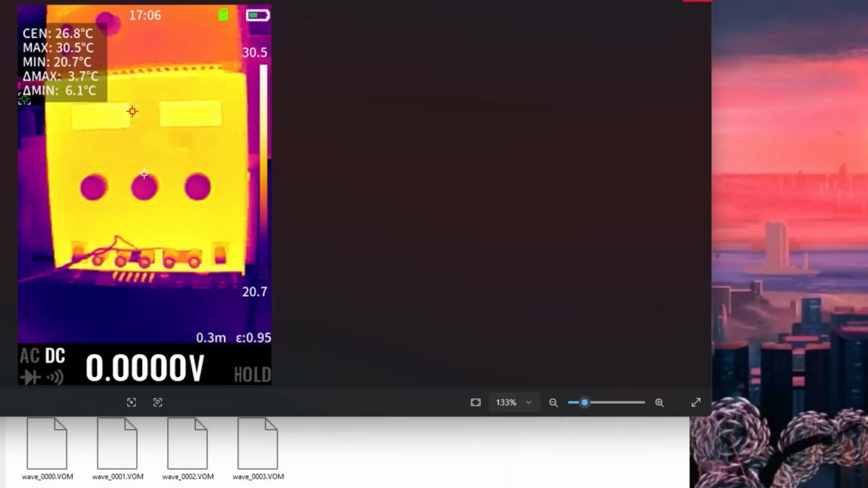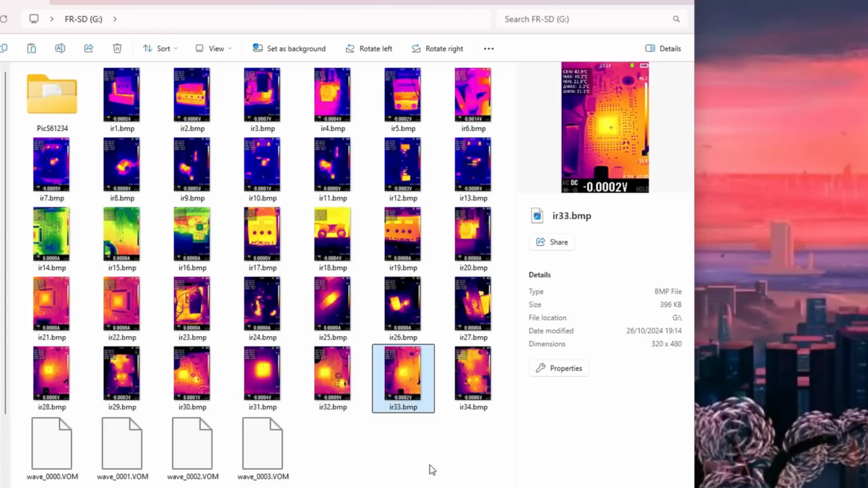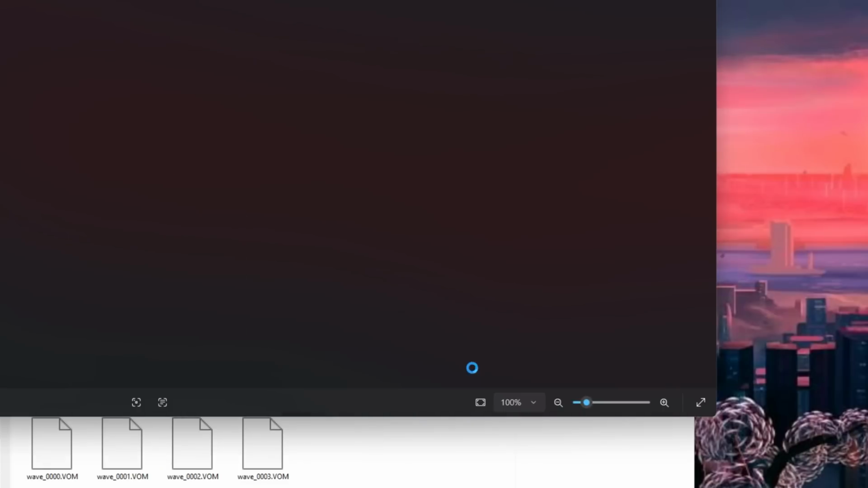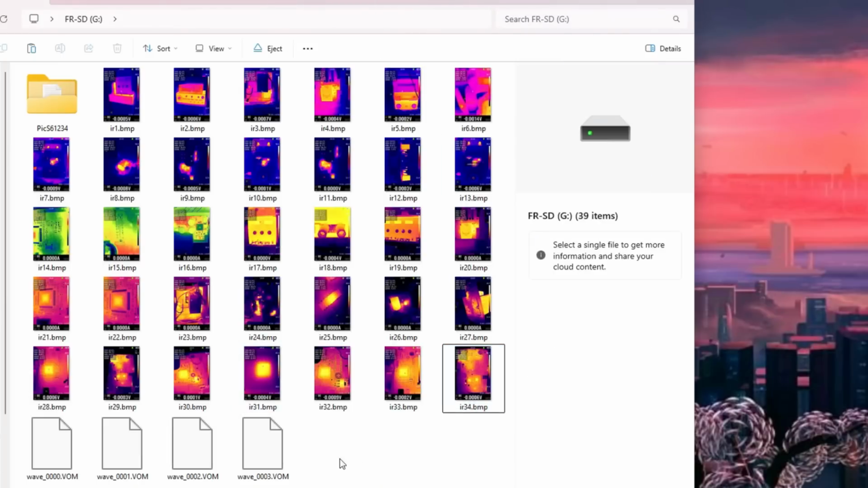So if we come out of that, you can see that you can view all of your images there, and we've captured quite a few so far. Here's the motherboard we were looking at earlier. Right, and you can see you also get these VOM files. These are the exports from the multimeter. So the idea is you can open those in the software that's mentioned in the instruction manual.